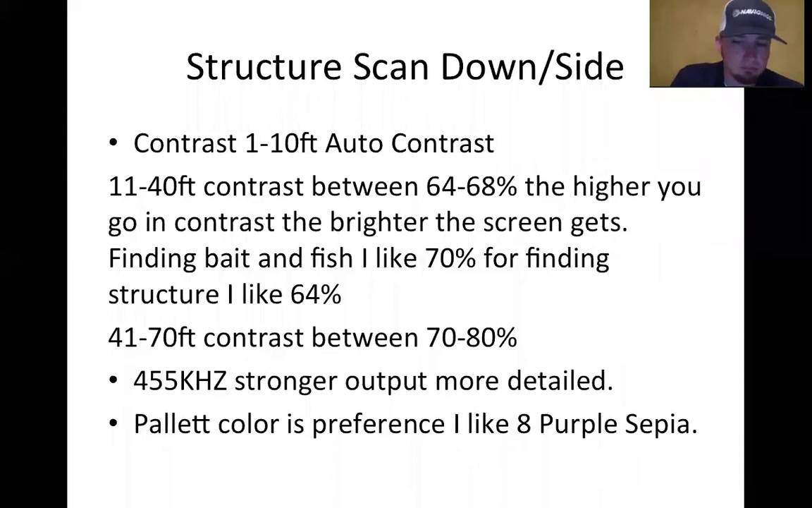Preference wise, this is not set in stone. Everybody has their own color. I found myself running palette number 8. That's just me. Purple Sifa highlights bait, fish, and structure very well. It seems like it has a better separation, making it easier to determine what's what on that palette. Palette number 5 is famous too, and that's another good one. You can just leave what you have and maybe bump around with your contrast.